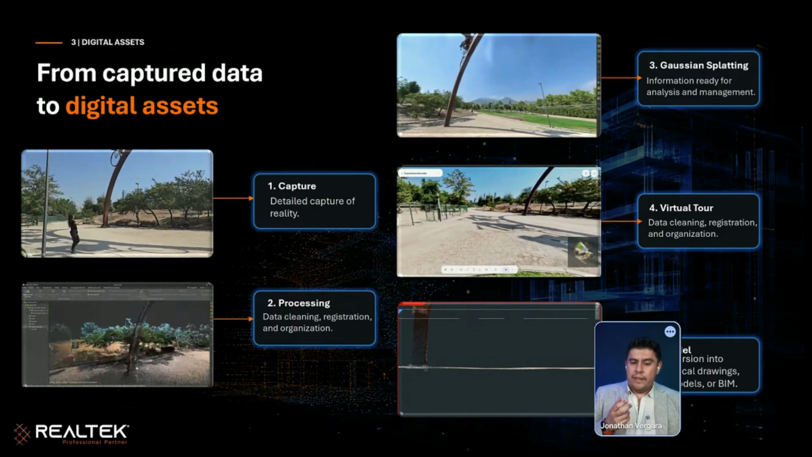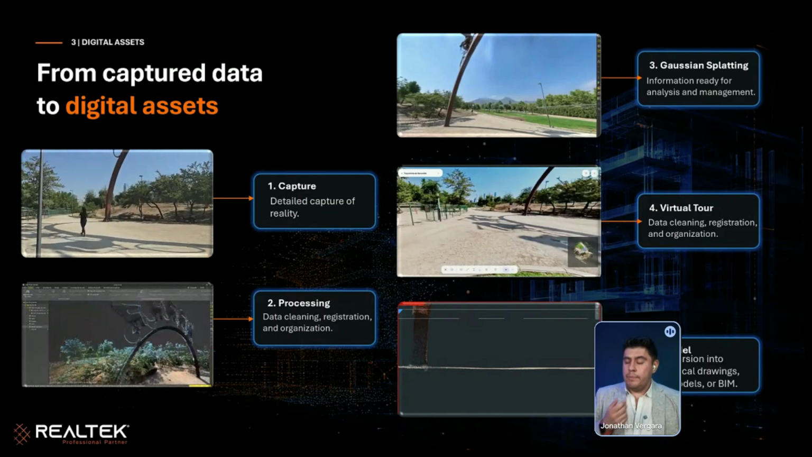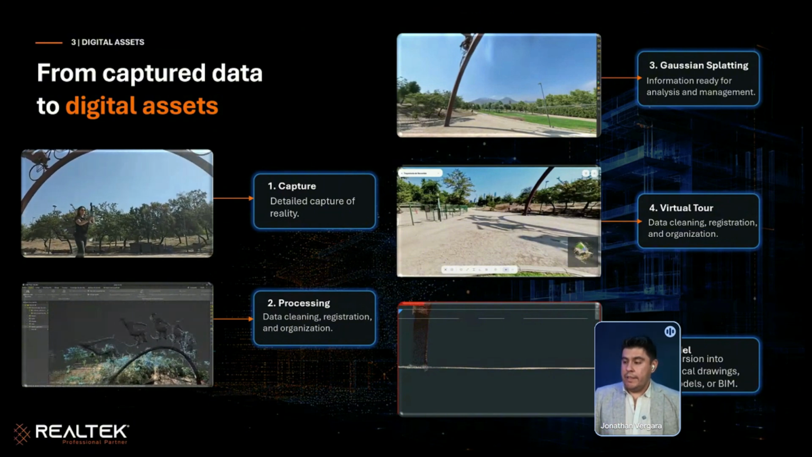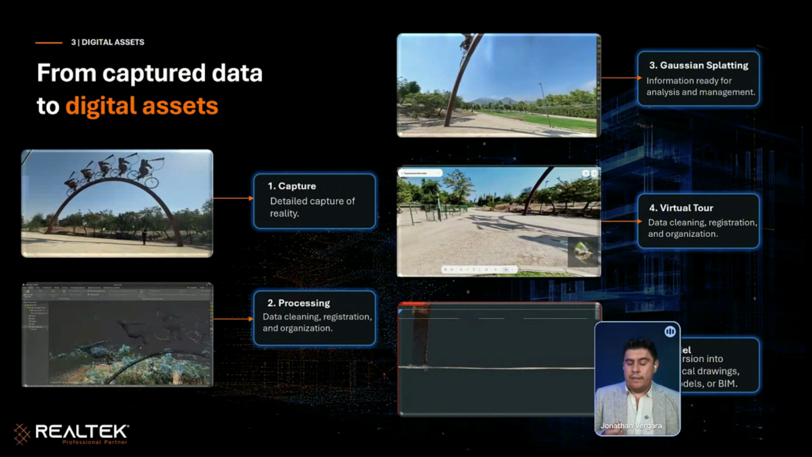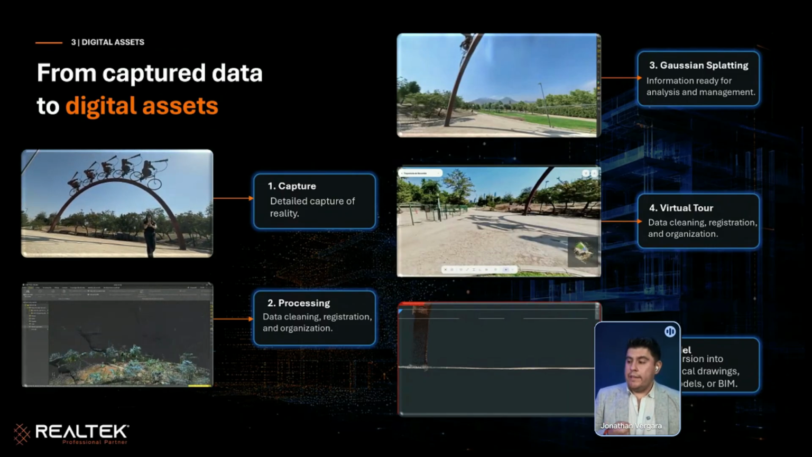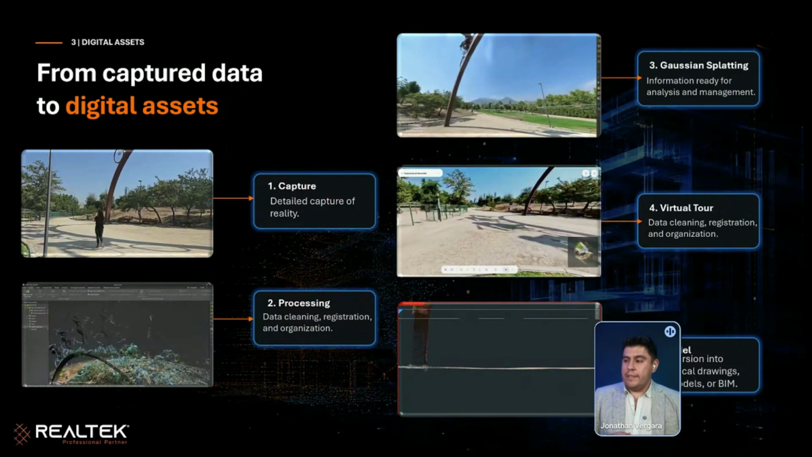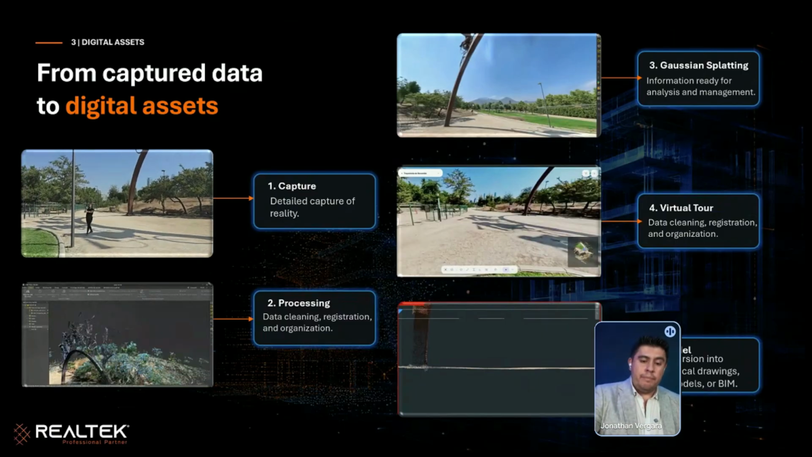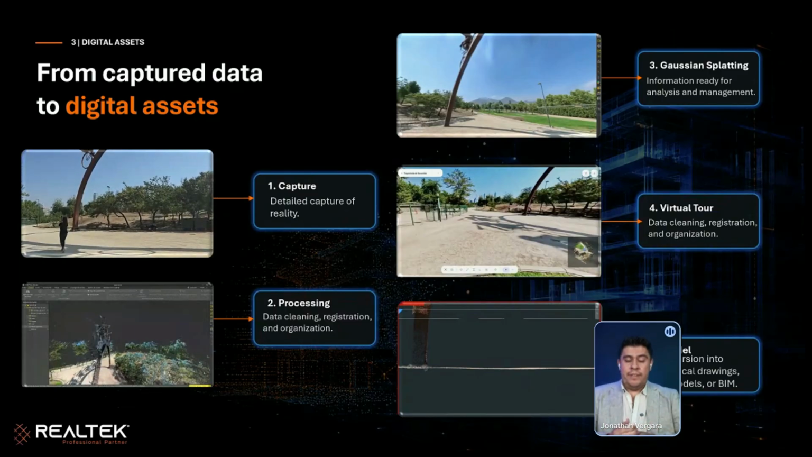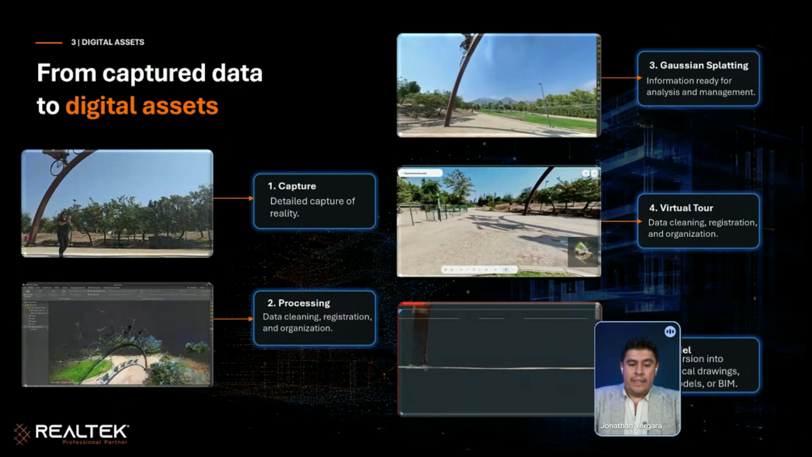You need to generate digital assets like, for example, virtual tours. Virtual tours are very popular at this moment here in Chile because you have a digital asset very easy to use. And you need to generate Gaussian Splatting. At this moment it is very popular. Gaussian Splatting, I think it's a good tool, but I don't know if it's useful for something, but it's a very interesting digital asset.